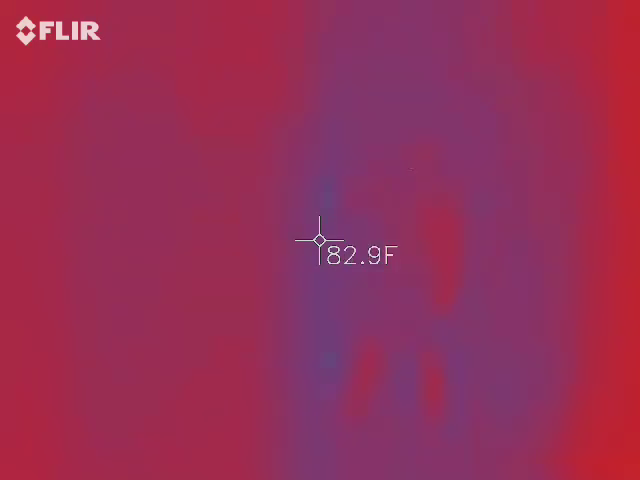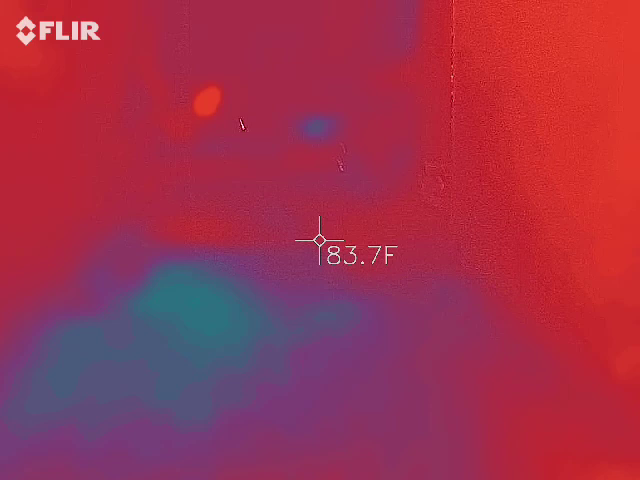This is a great picture spot too, if you wanted to take a picture, right there on the side.